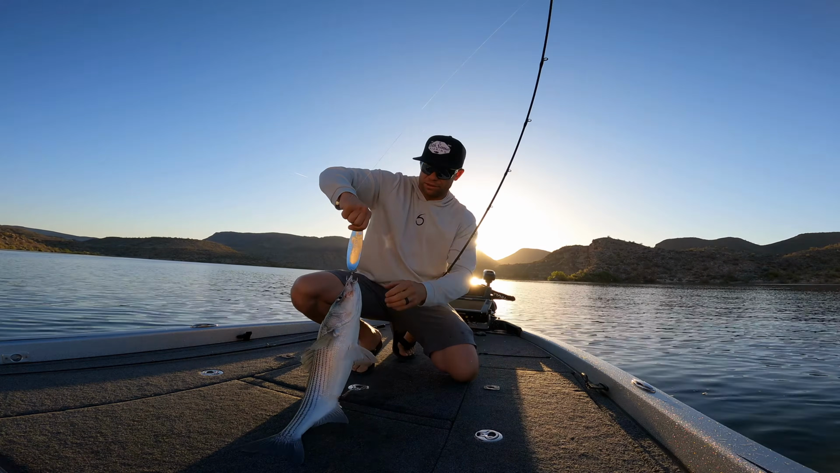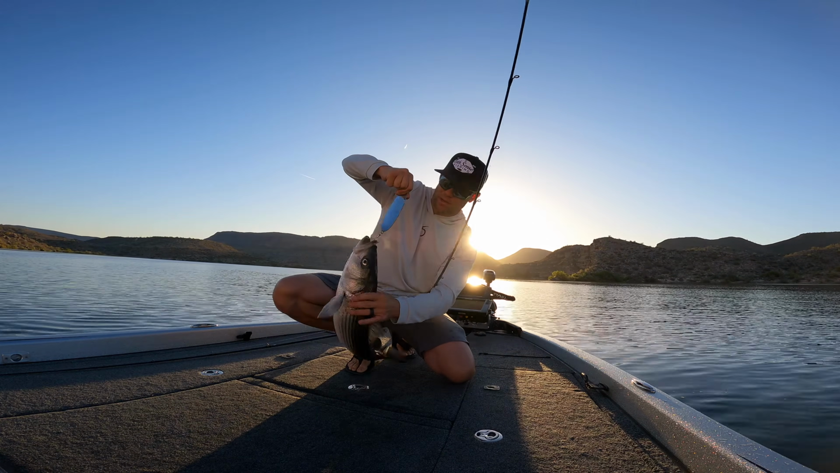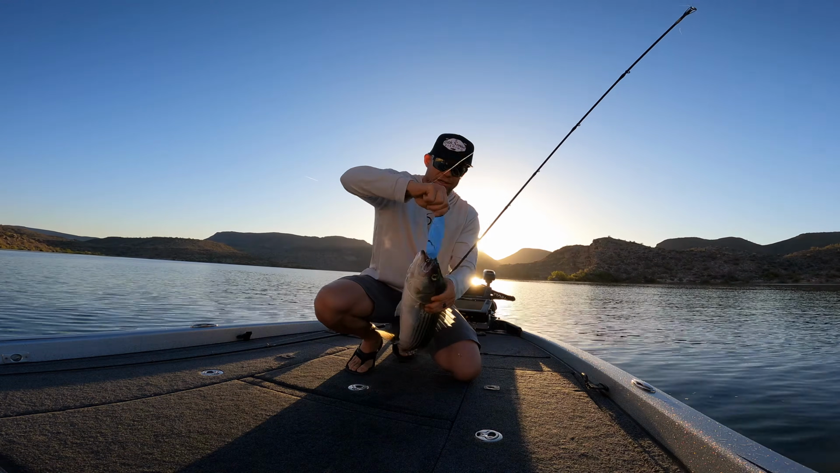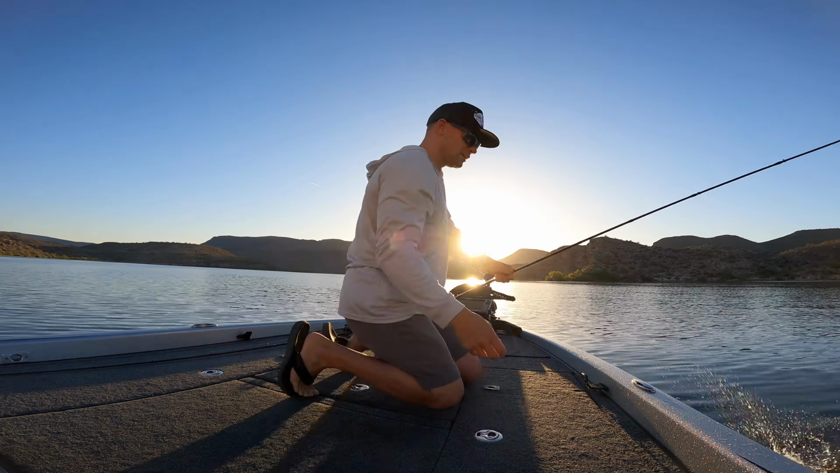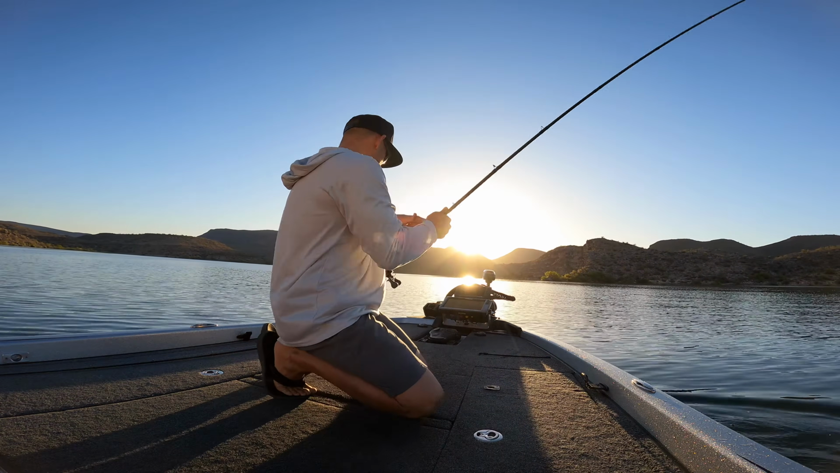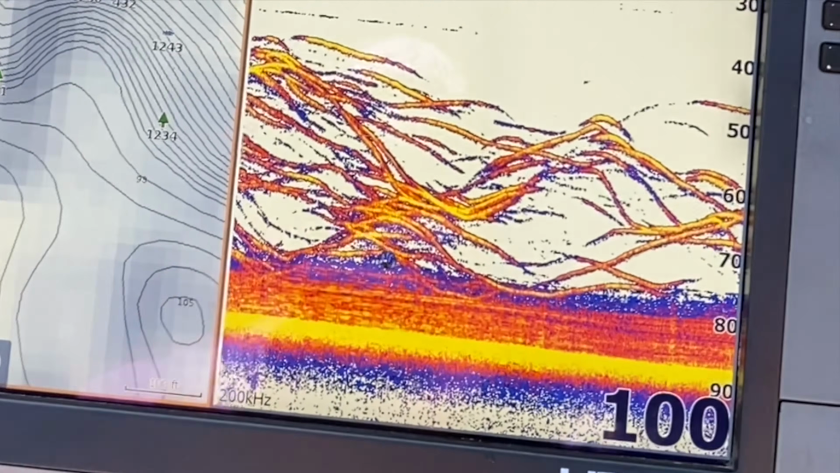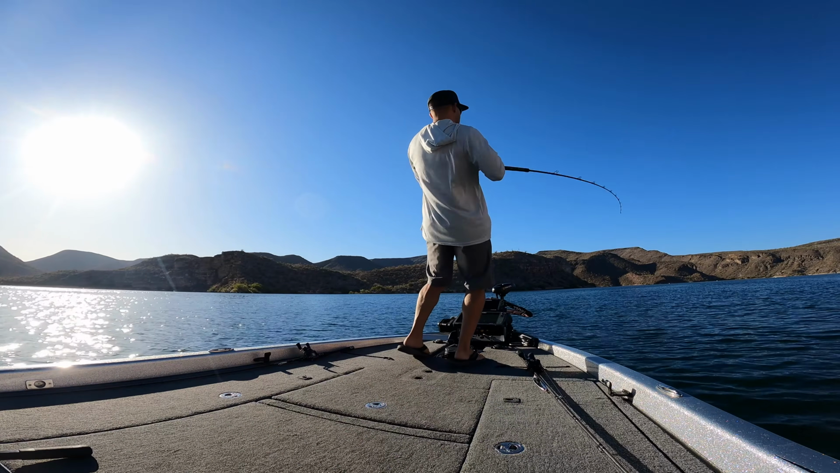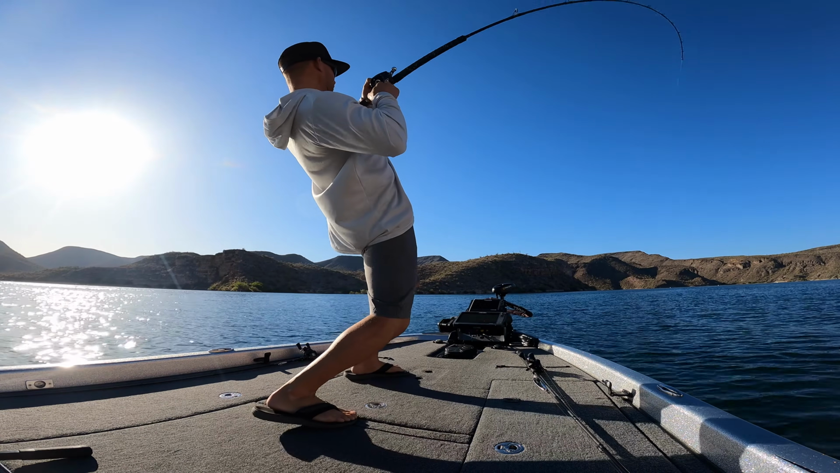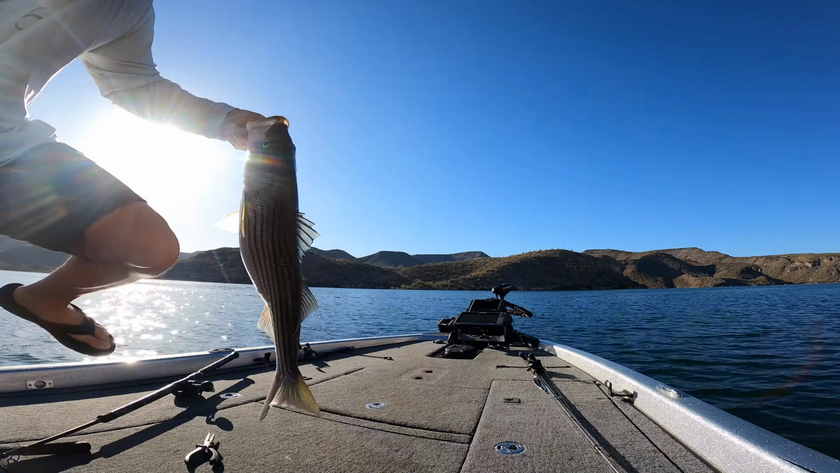I'm not even throwing the 5-inch spoon yet. We got the mag spoon on board, and they are liking it. Boom! Let's get back to it. Oh my goodness, you gotta see this. I think we found him today. Yep, definitely found him. Got him. Got him, baby. This is it, baby.